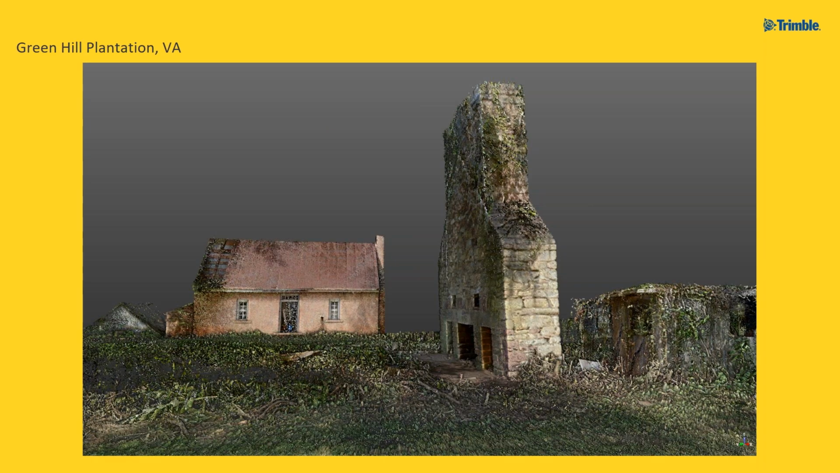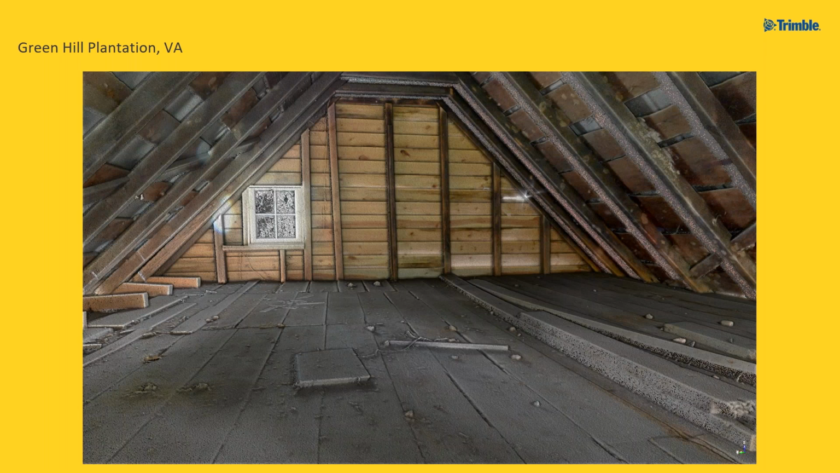Again, this is the chimney that used to be part of the kitchen, which was standing in the 60s. This kind of vegetation encroachment is exactly what we're trying to fight by capturing these sites now before they're gone. Because once it's gone, you can't see it anymore. You can see the quality of the mapped images inside the attic of that slave cabin. It's remarkable. I can do a 360 movie of this, and it looks like you're standing in the middle of the cabin almost and looking at it.